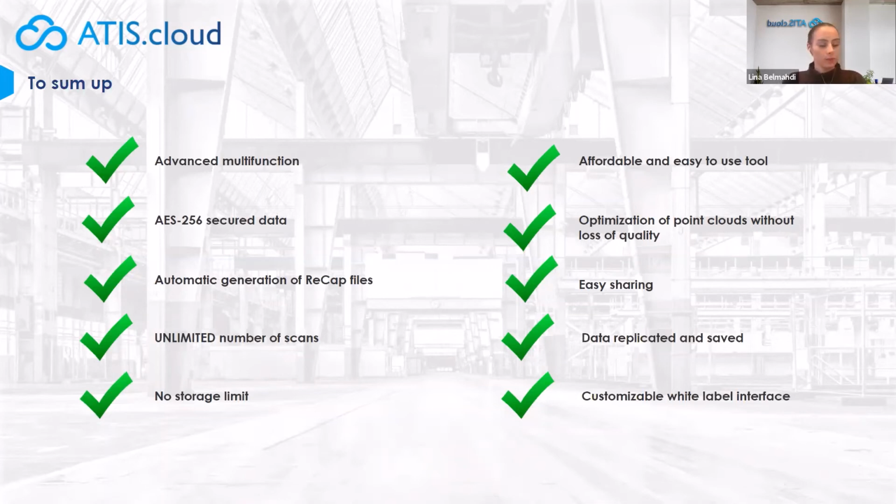So to sum up, ATIScloud is an advanced multifunction platform that allows you to visualize, share, and work on your point cloud. ATIScloud is a secure platform. Our platform is flexible to your domain, so you can have an unlimited number of scans, storage, users, and also you can have a white label, with a totally customizable interface with the image of your brand, so your logo, your color, etc.